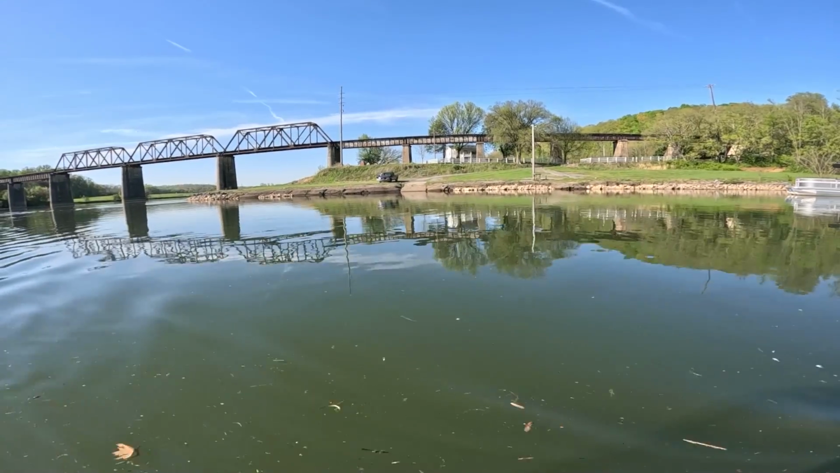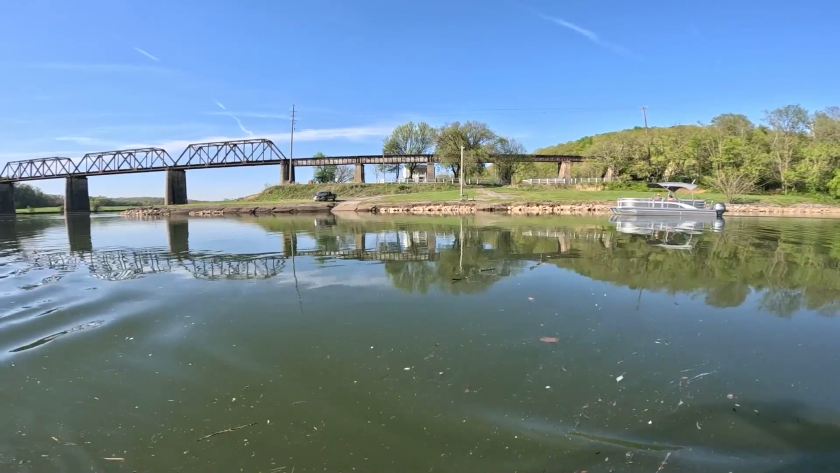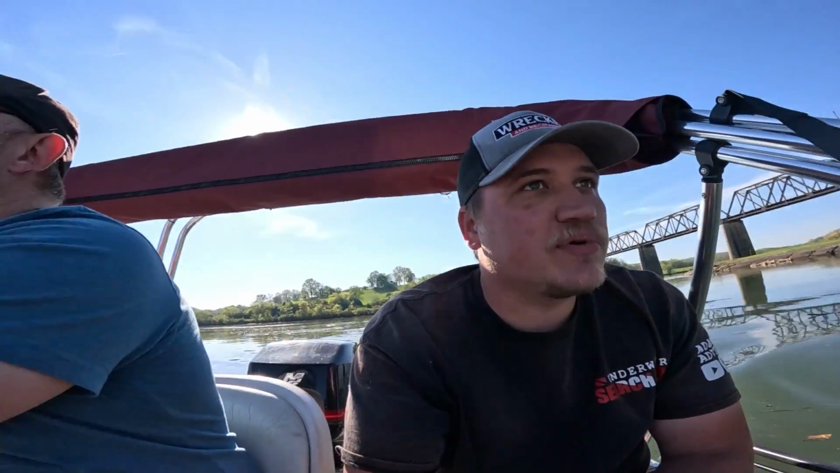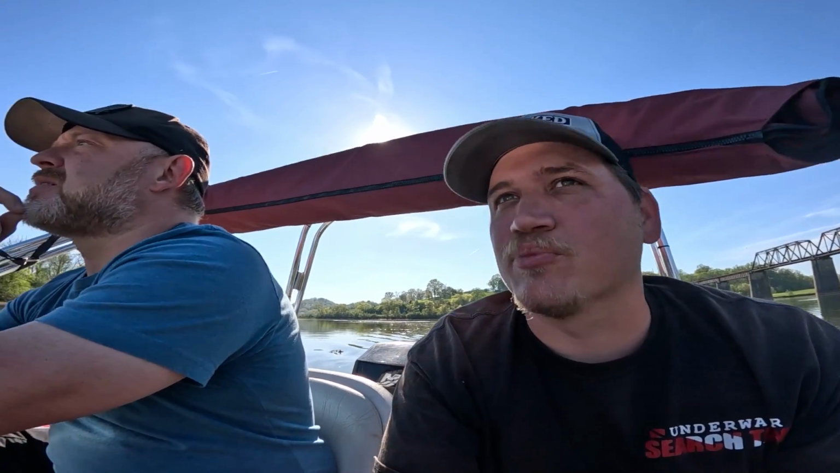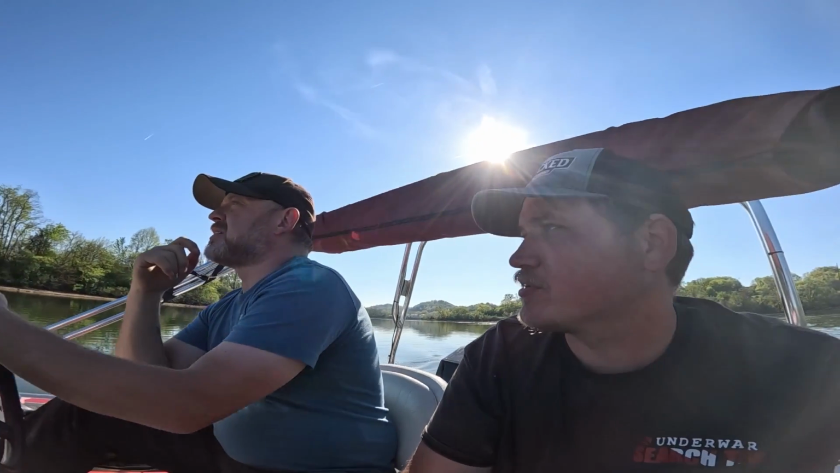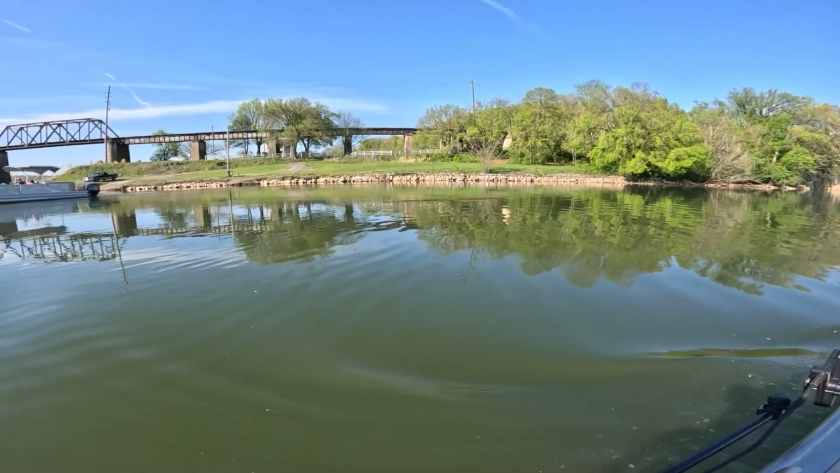All right, we just found this other boat ramp here that we didn't even know about. I guess it's public. It doesn't really look like it, but I didn't even see this one on the map. Goes to show you. 30 feet right here, but the barges come through here, so it's gonna be deeper. Yeah, this is the river. There's a big log floating out there.